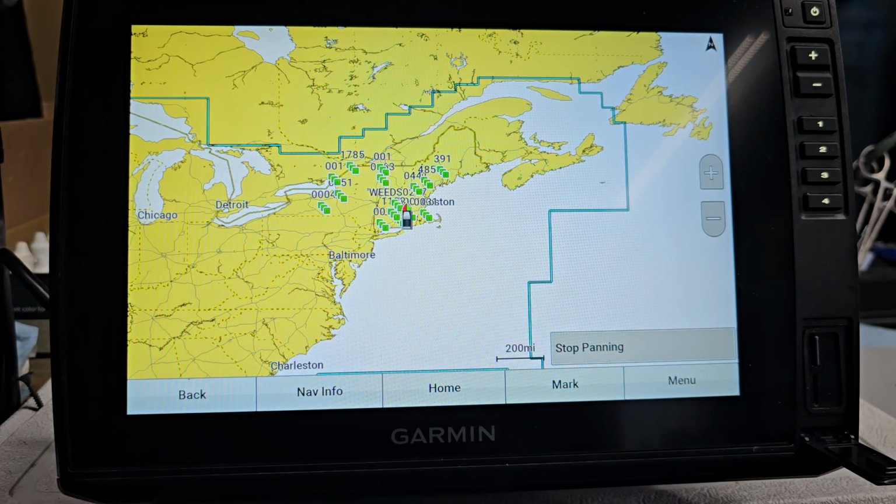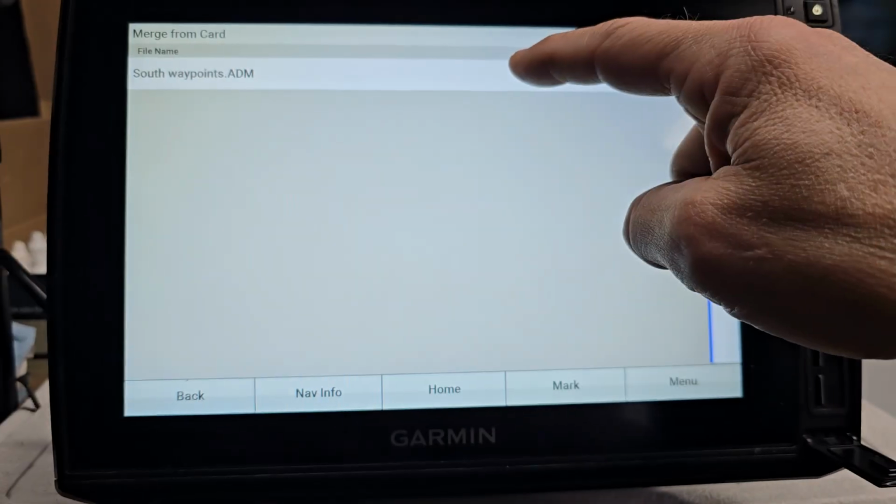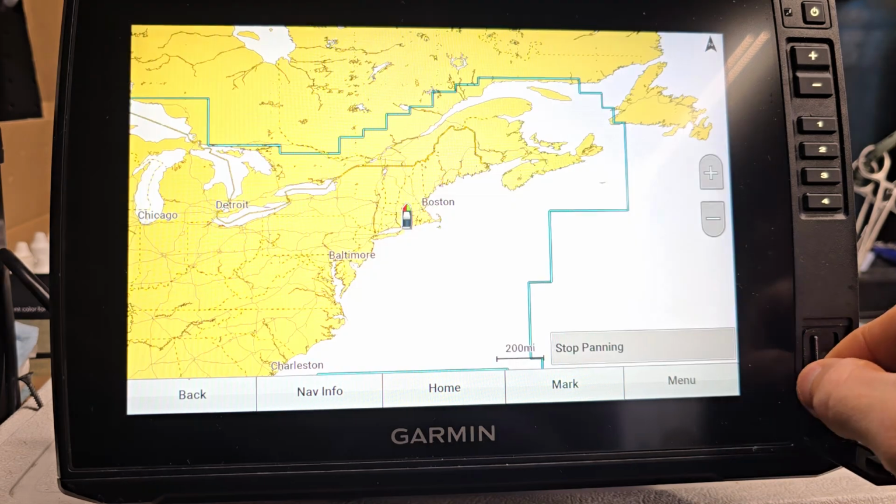So now I want my unit back to original. So I have my South and West and all that on there. So now I go in, grab my next card. I put that in there. It's going to ask me if I want to manage my data. Yes. I want to merge it from my card. Yes. I want my Southern waypoints. Yes. And I'm going to let it do its thing. So now that it transferred all that, it's at 100%. I can remove that card.